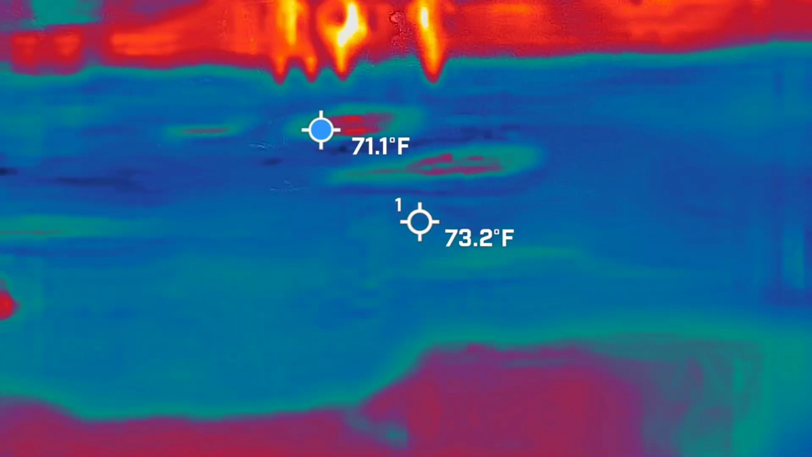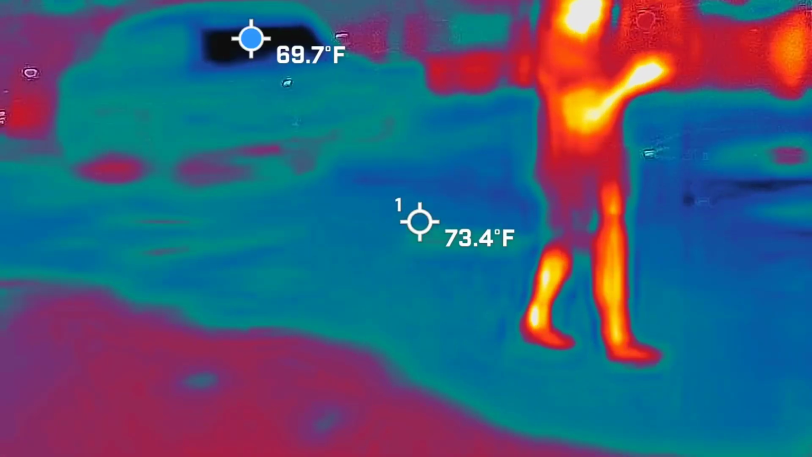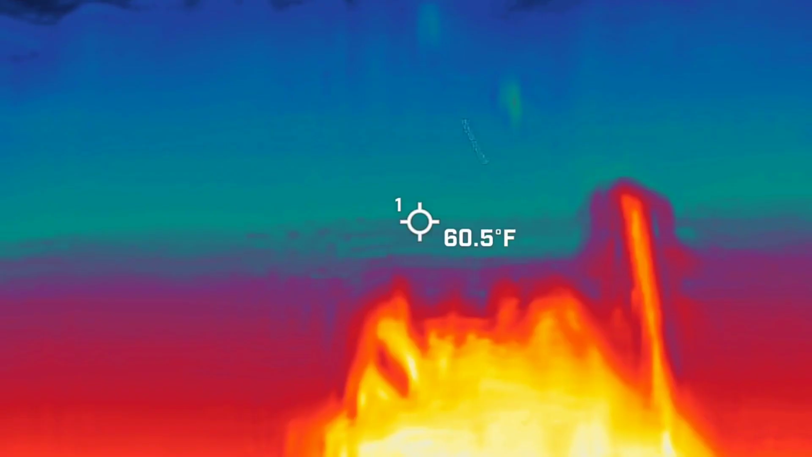Is there any codes? There's all kinds of codes. Oh, you gotta have a code on it. Well, that's a car window. Plane? Yeah.